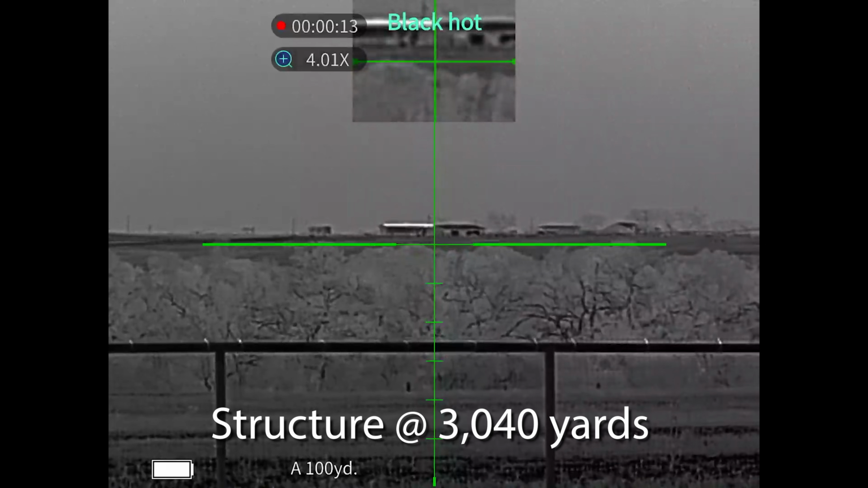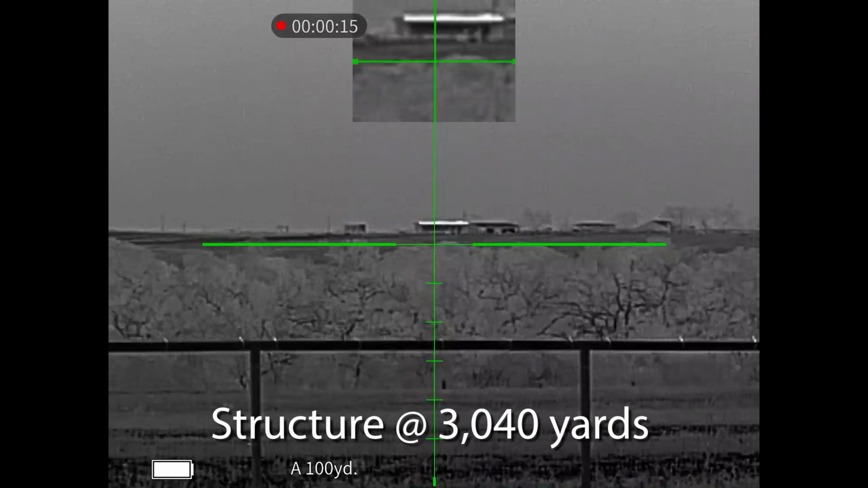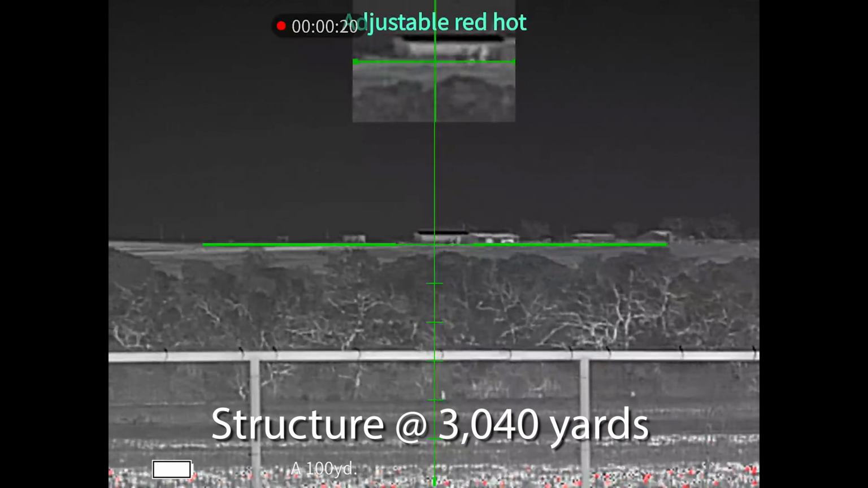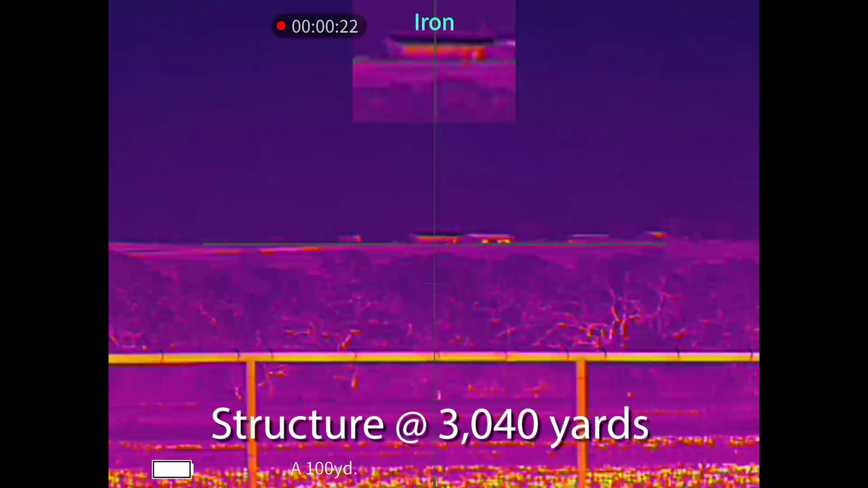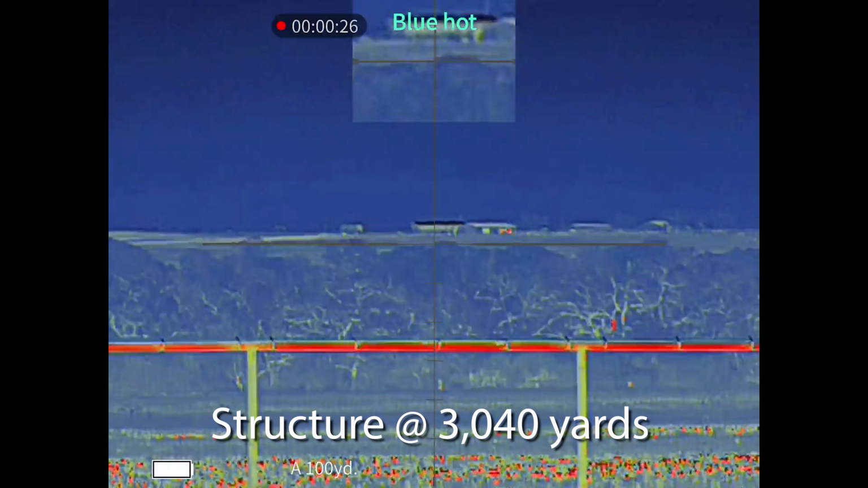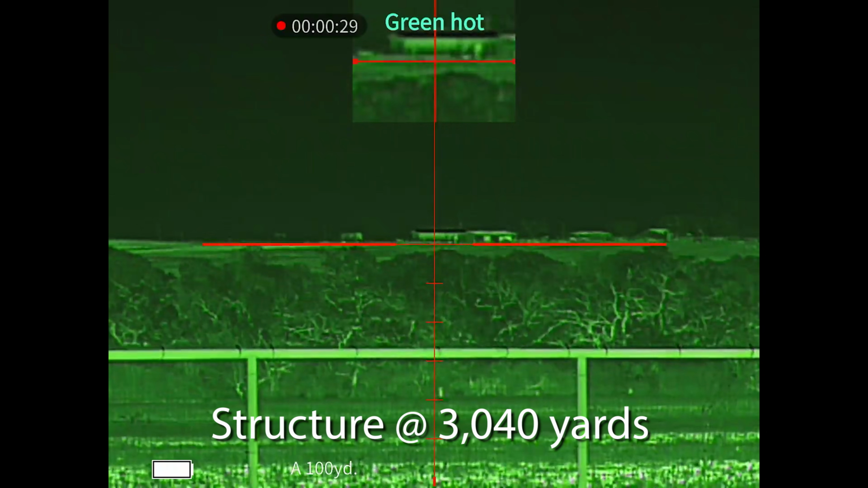So first time looking through it, I was actually very pleasantly surprised. The image looked very, very good. It is a 640 core thermal sensor, but it is a 12 micron pixel density. So it's meeting the new gold standard for thermal scopes, because not all sensors are made the same.